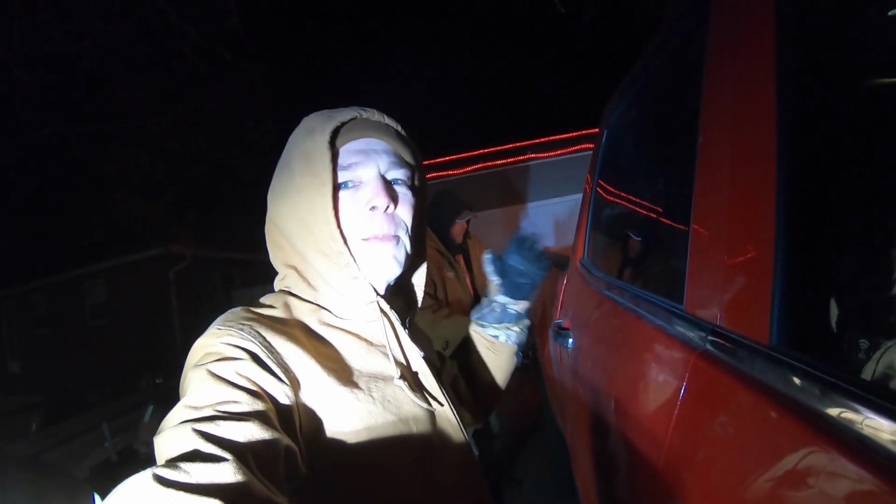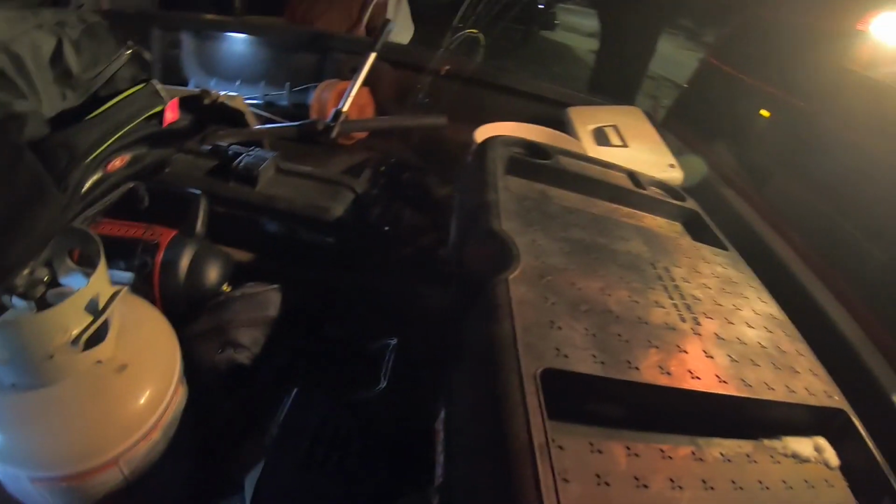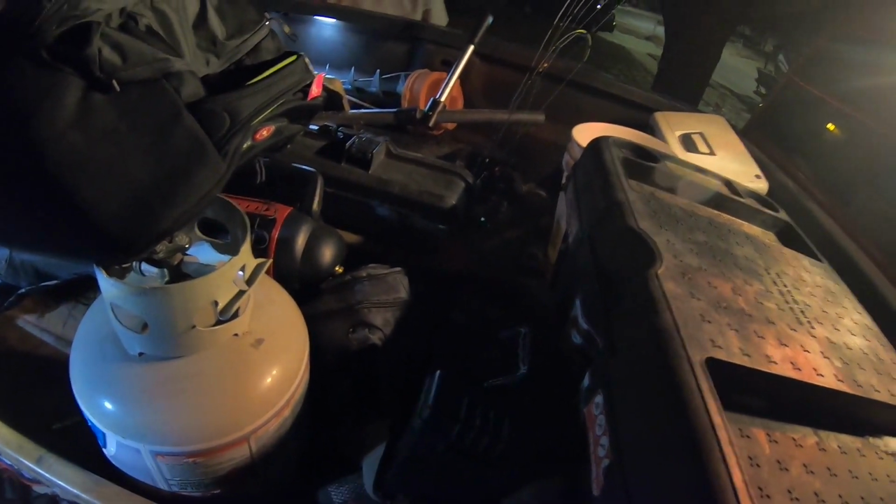We got Adam, we got Mark from Nebraska teal hunting. We've got Mike, he was on the Mallard Smash with us. This is our loadout right here. This is half of it. We got another truck just like this.